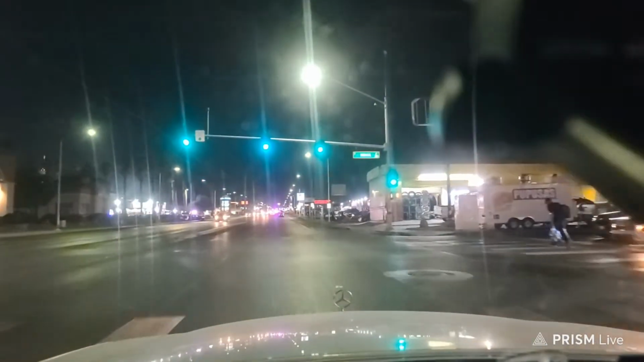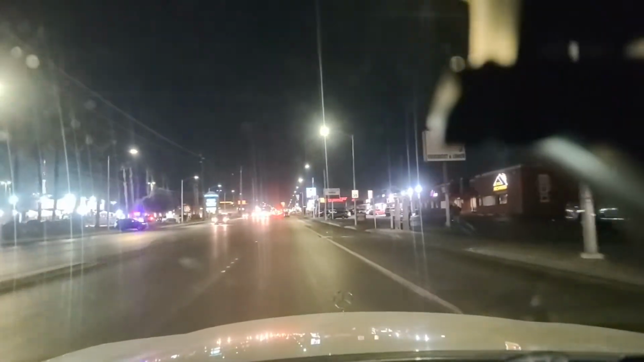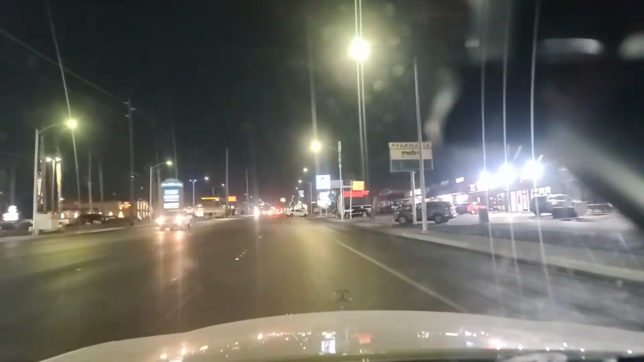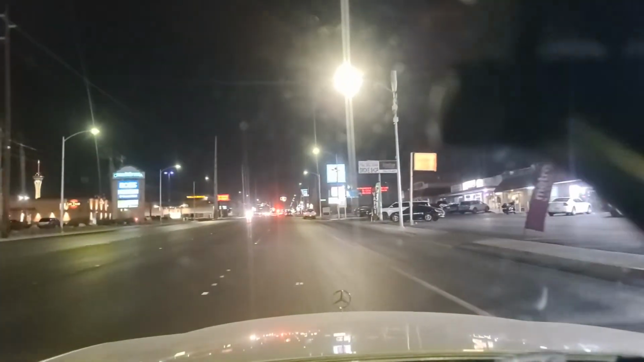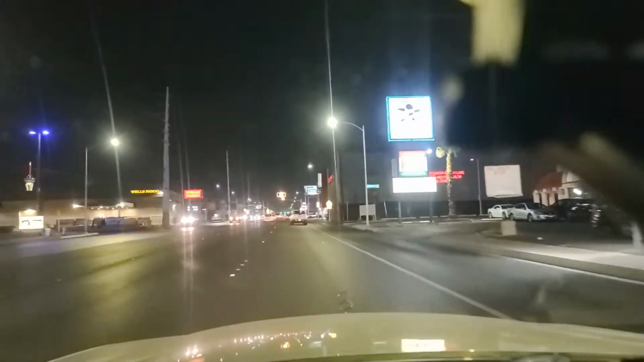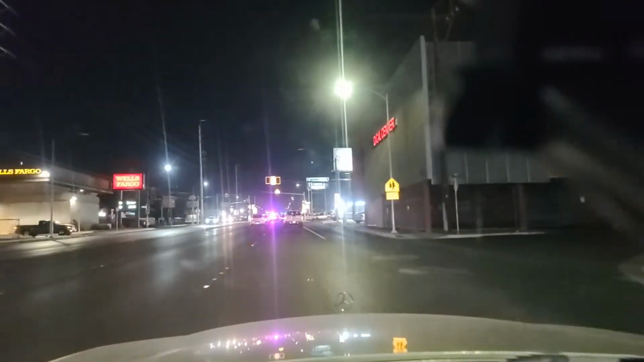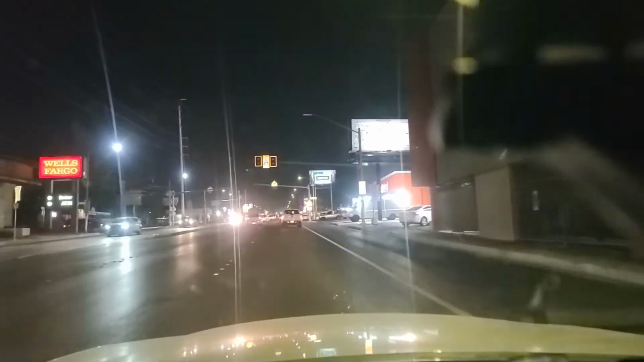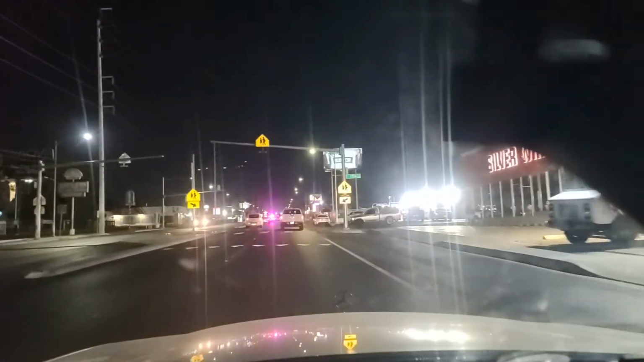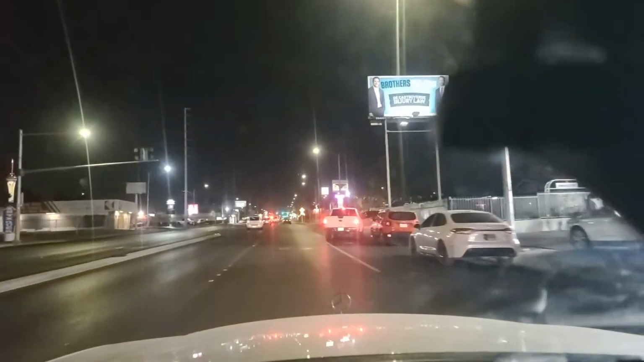Back here to Bruce Street. And Tacos El Gordo open over there on the left. It's really brightly lit over there, and it's packed. Wow. Spencer here, Spencer Street. And cop up here with those lights flashing. That's interesting. Not sure what he's doing.